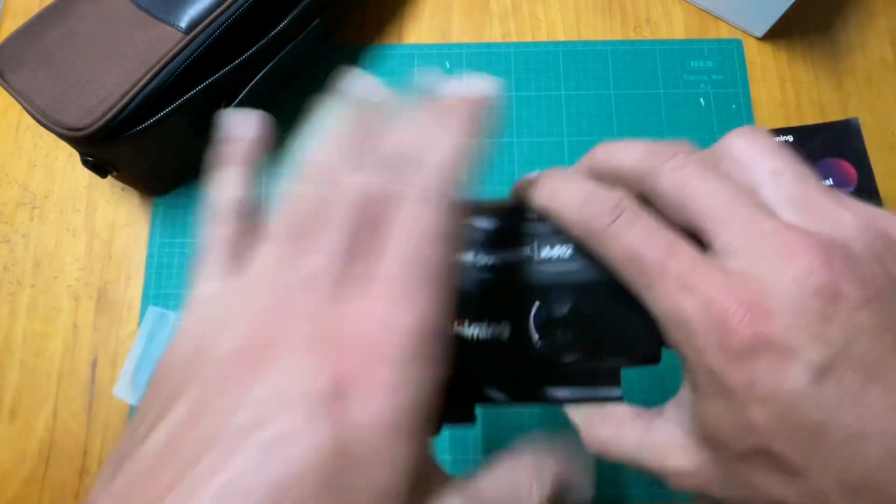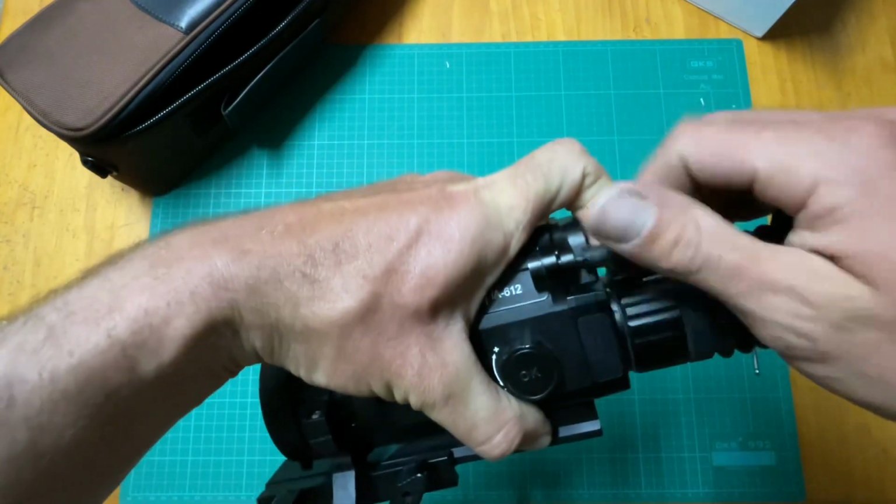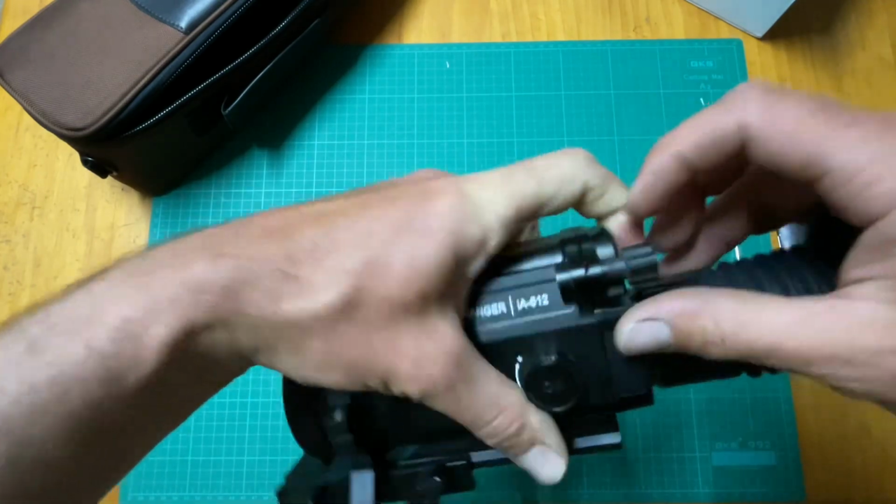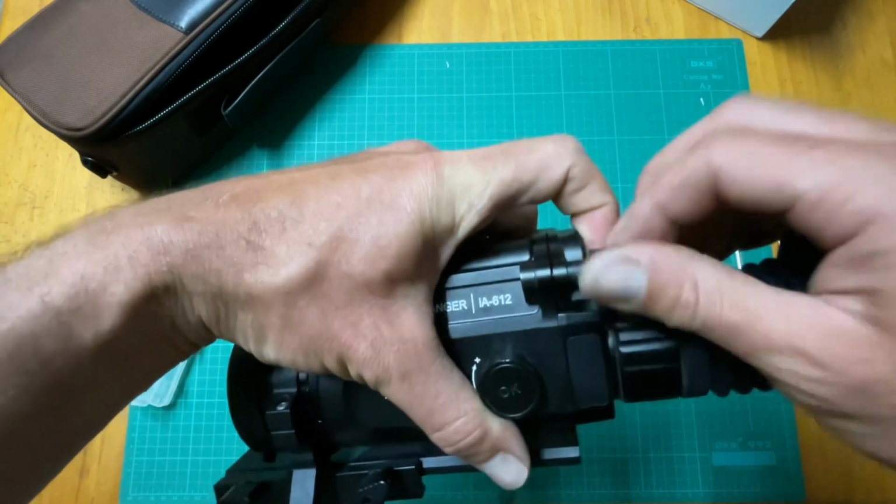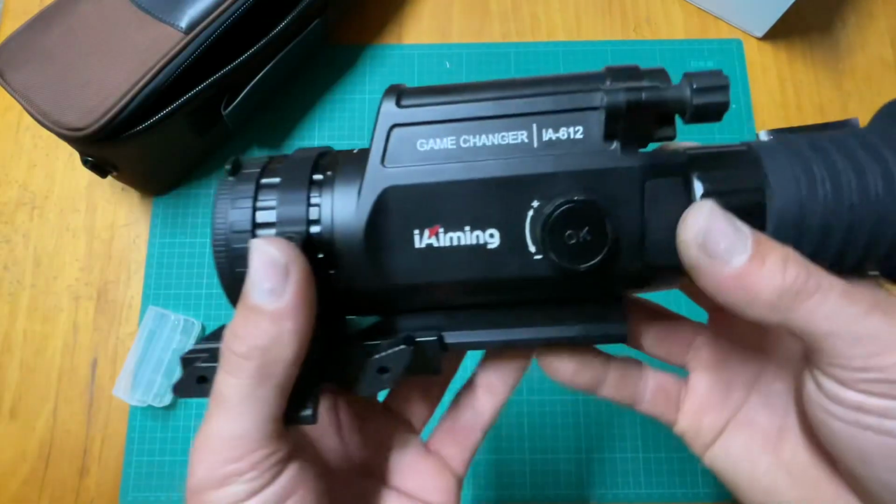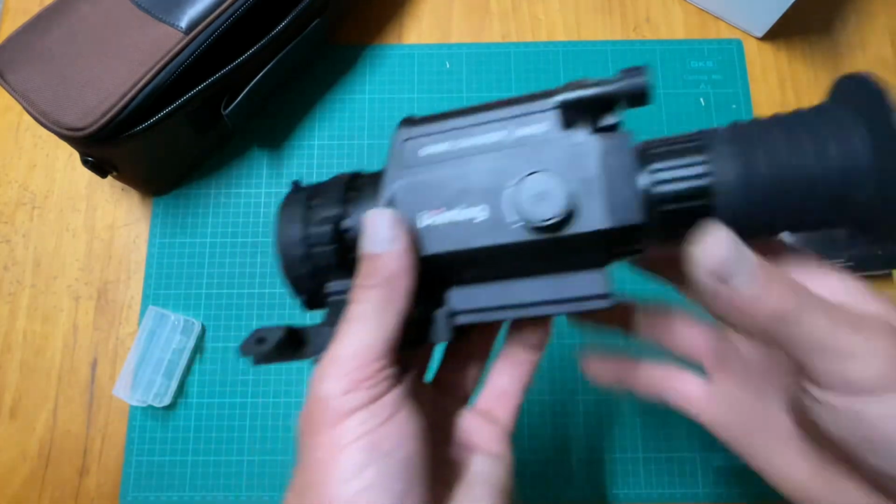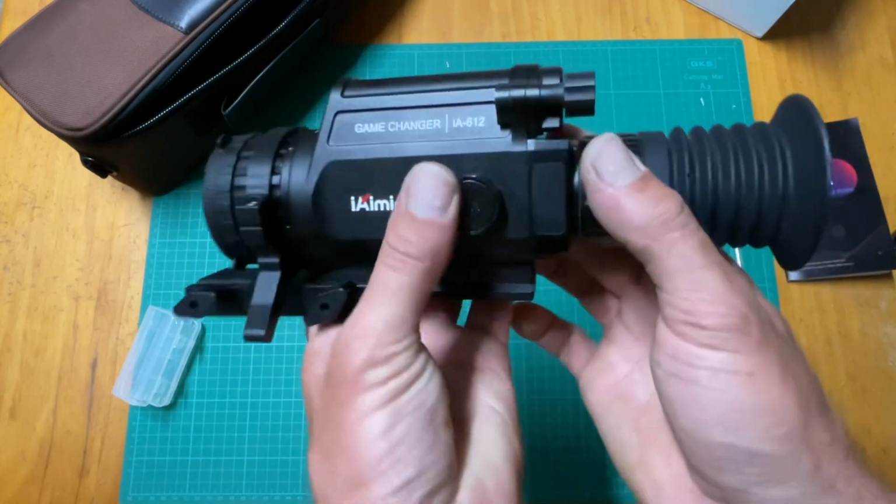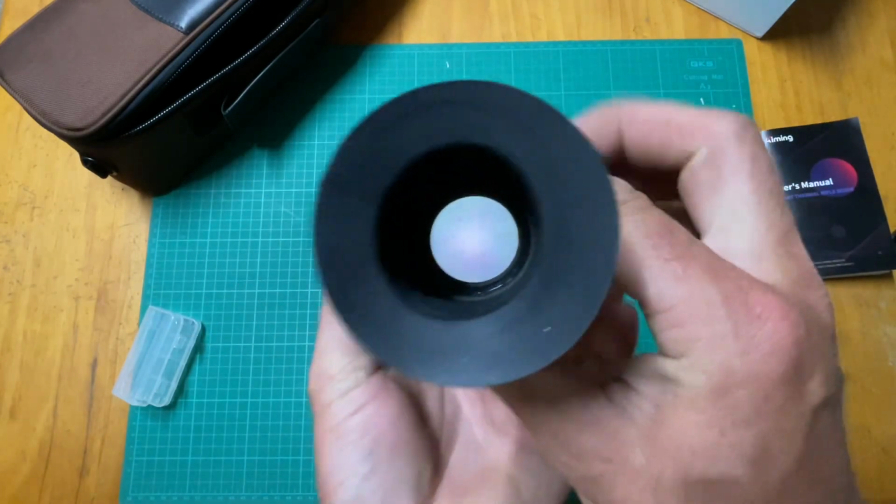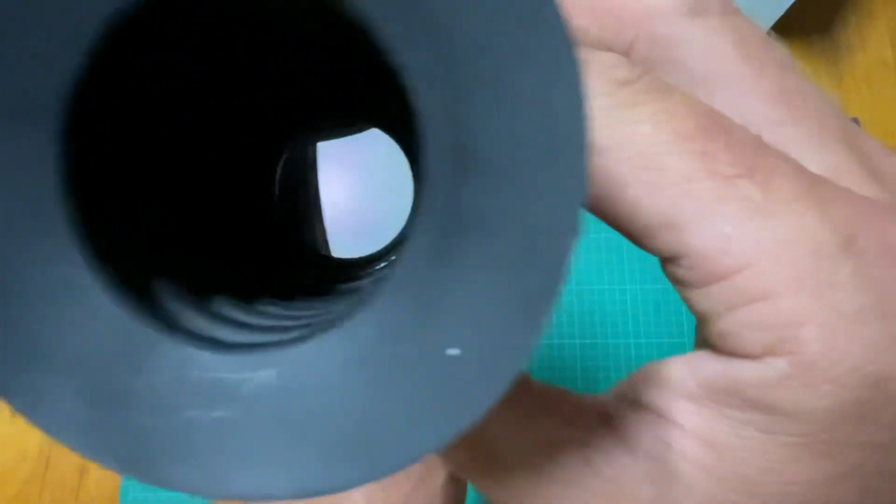You do have to put a fair bit of force with these batteries to squeeze it together tight so you can get the thread started and not cross thread. And to turn it on, just press and hold, and she starts up. See if I can get that focused.